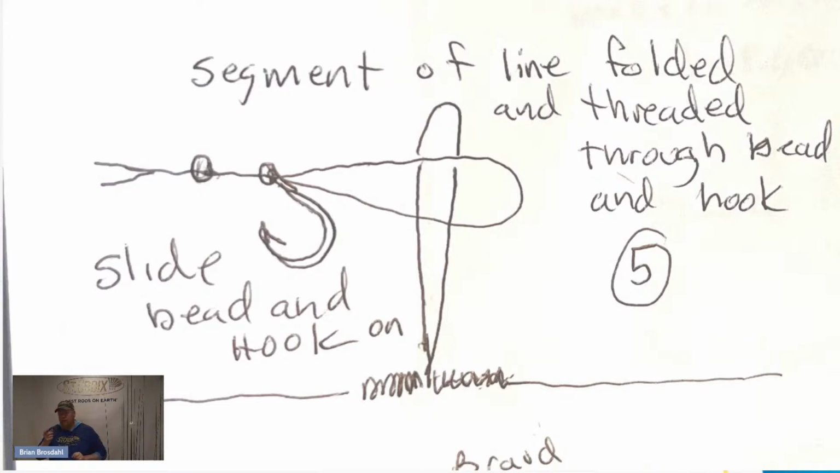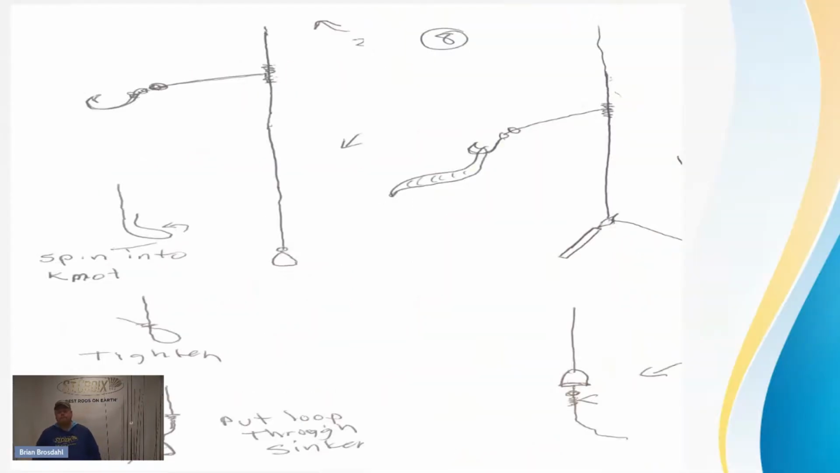Or you can get a threader. They have threaders for bobbers and all different things, a little wire threader. But if you ain't got that, just take a loop of line. And you could pre-prep these. Put a piece of tape so it can't slide back off. And you can slide on different beads and have them ready to go. And it makes life so much easier to do this segment of line slide on. So definitely keep that in mind.